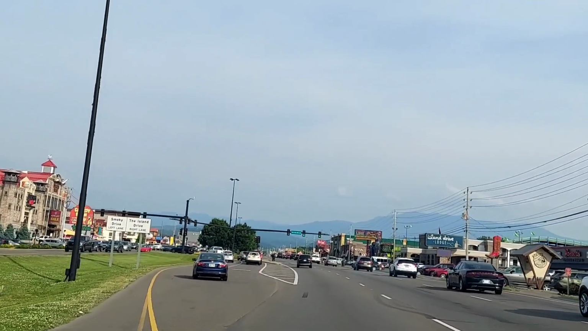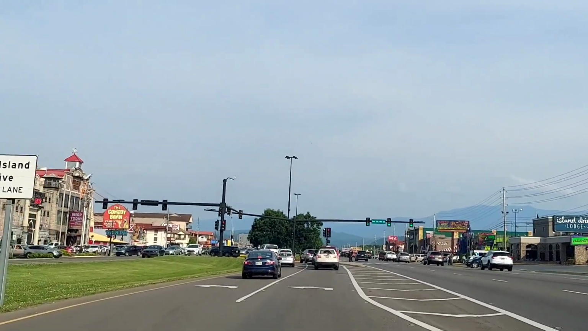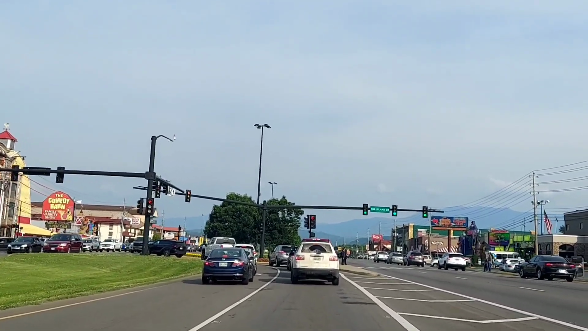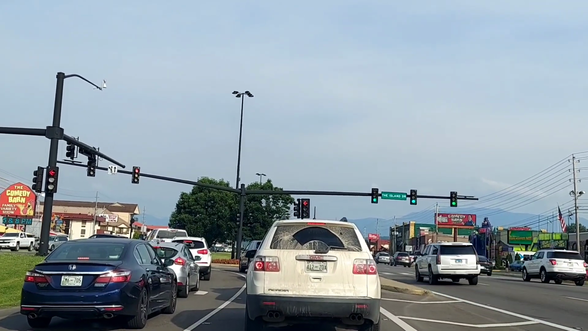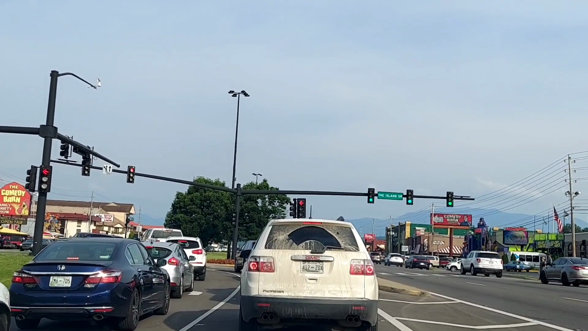And this here, there's the island to our left, and this is Parkway. Gatlinburg would be straight ahead, and there's lots of traffic here. There's lots of people here, and I guess everybody wants to go to the island tonight. Well, why not? The island's fun.